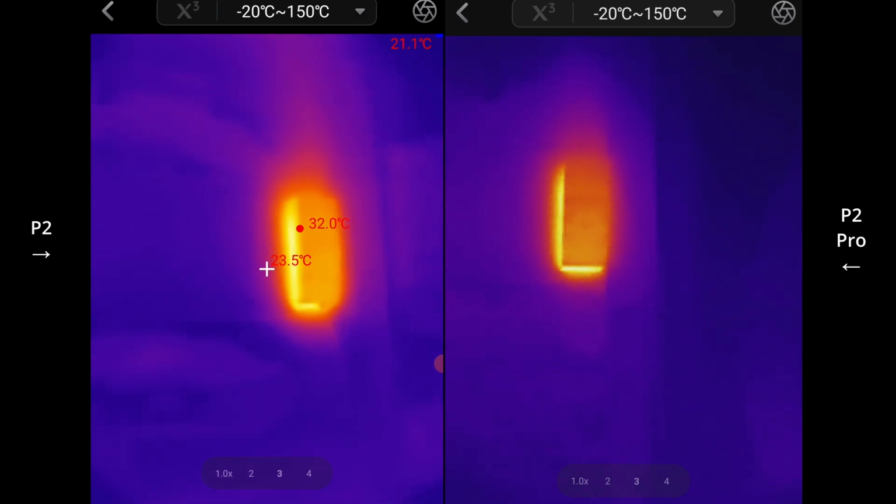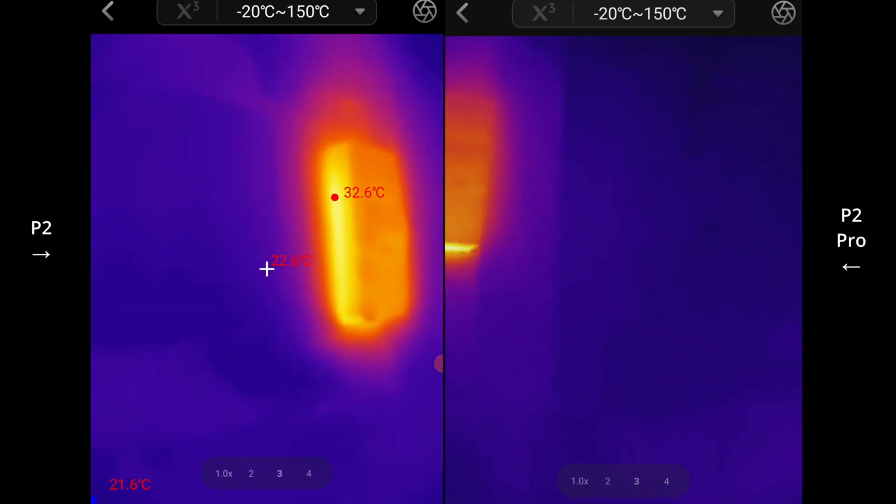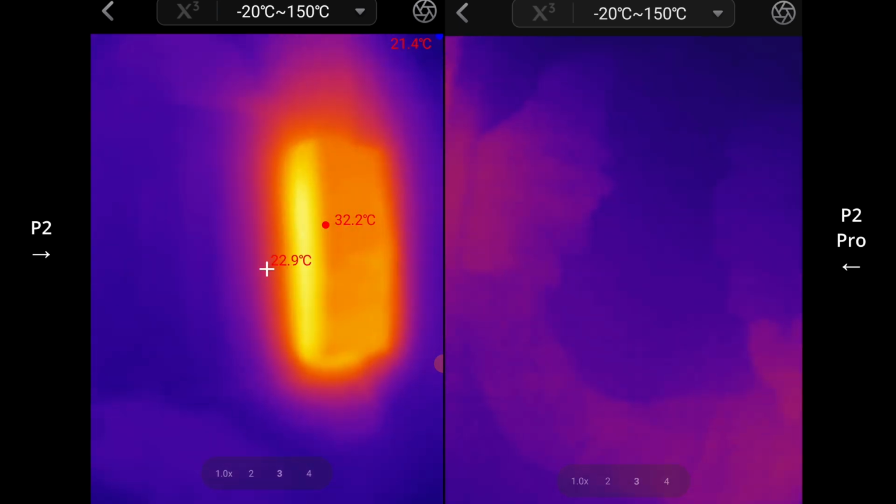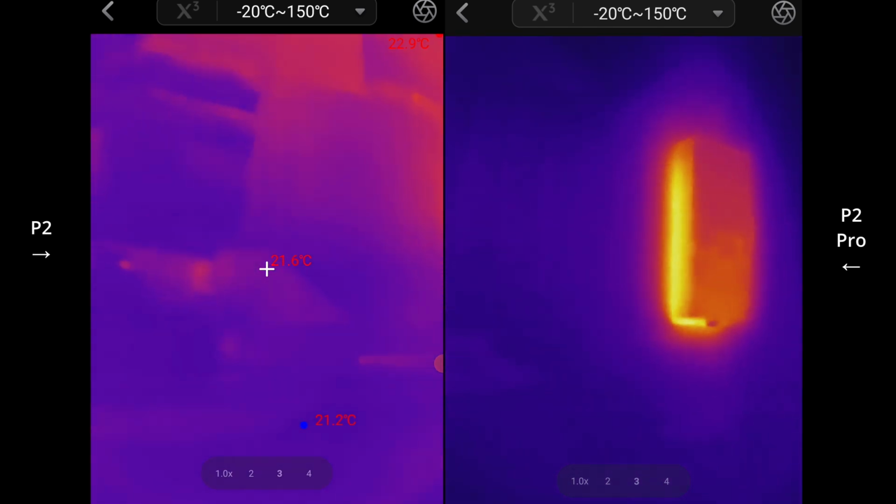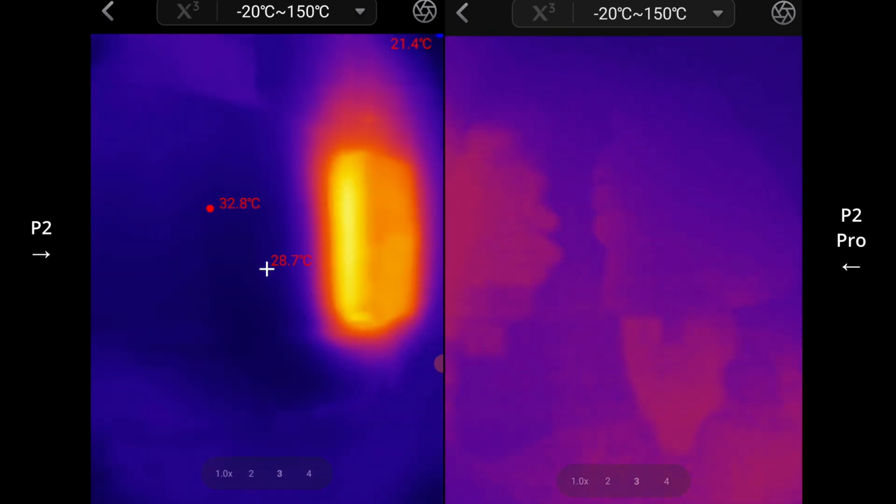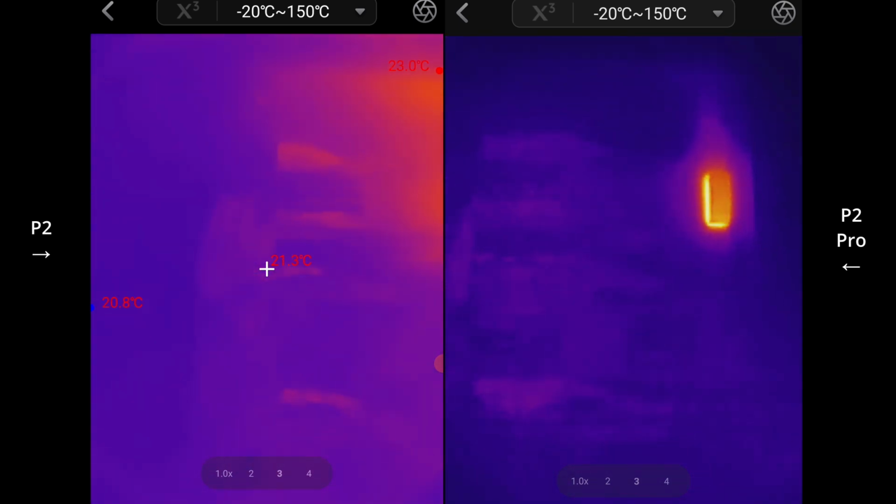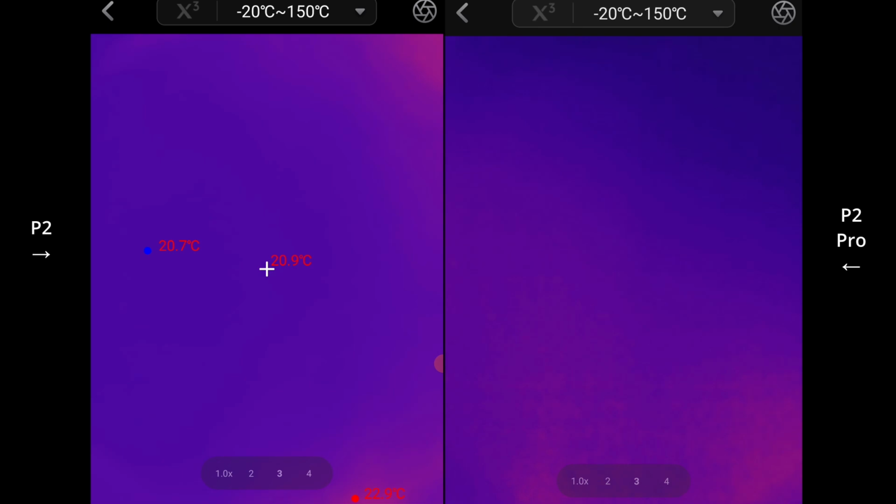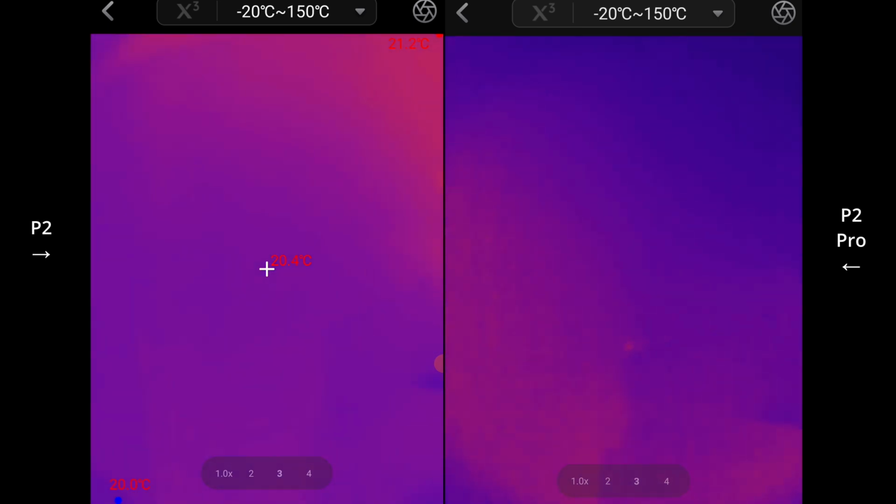And this is my switchboard again, and you can see the P2 is really not able to focus down on this area, but you get a bit more clarity with the Pro. So if you're doing home inspections or what have you, I think the P2 Pro might be a bit better, because you're just going to get slightly more clarity. But honestly, the differences are so marginal.